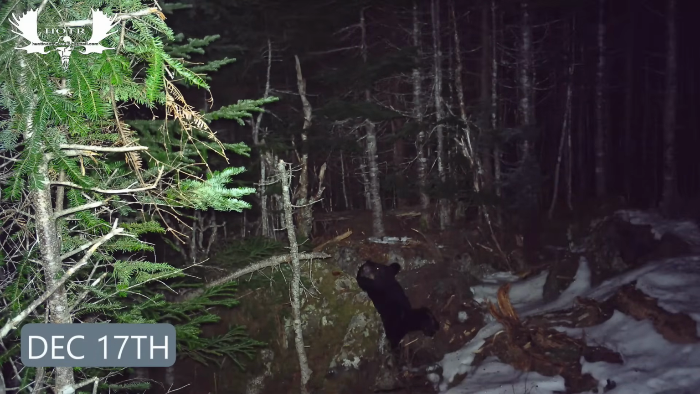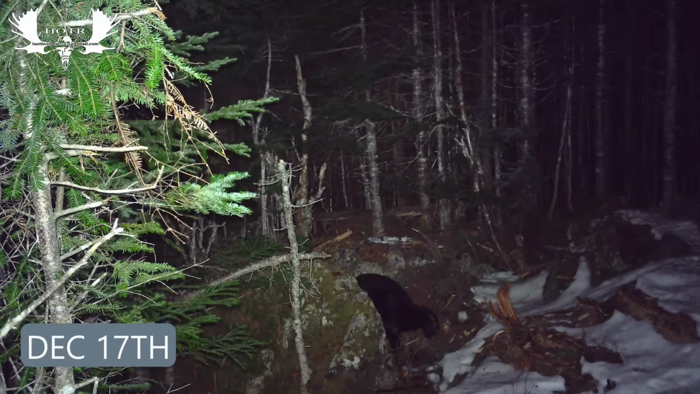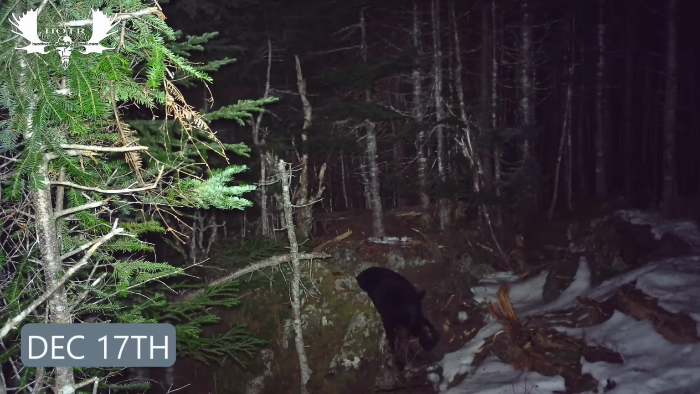Okay, now here's where I want to see. You can see that we lost a lot of snow, so it must have been really, really mild, and it triggered the bear to come out. I don't know if he thought it was springtime again or what, but you see him slowly coming out of the hole that was down between the two rocks, which was now his den.